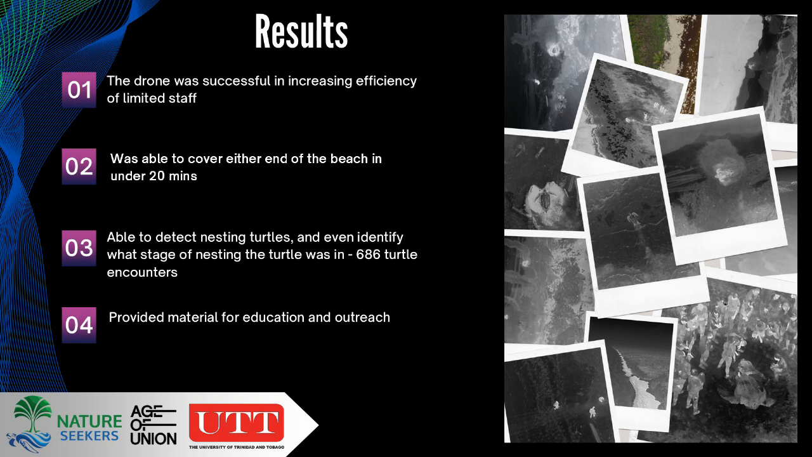So if you stopped and zoomed in a little bit, you could assess, all right, she looks like she's digging. You could see whether she had sand on her carapace already, because that sand had a little bit of heat to it, so it was a lot whiter than the regular dark dry sand. So there were a lot of outcomes that we were able to pick up from just looking at the footage.